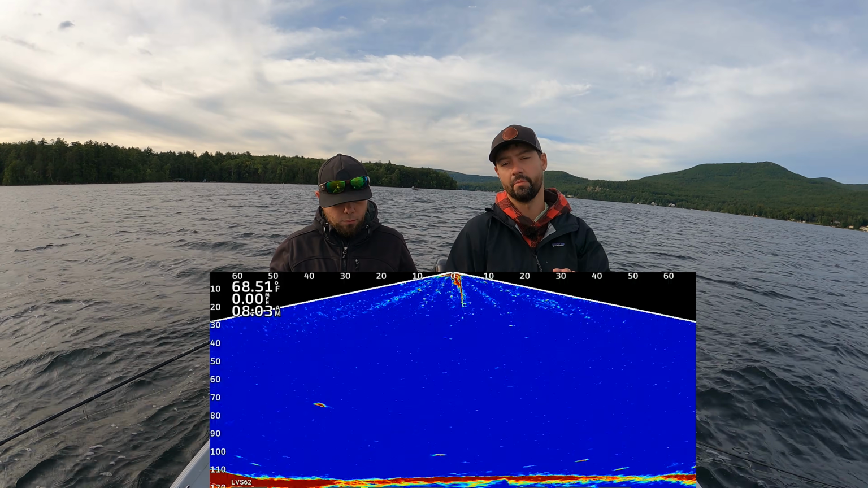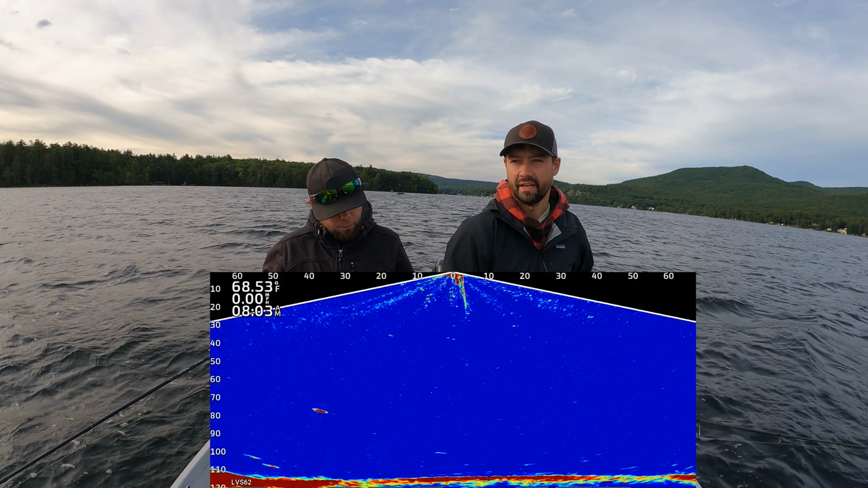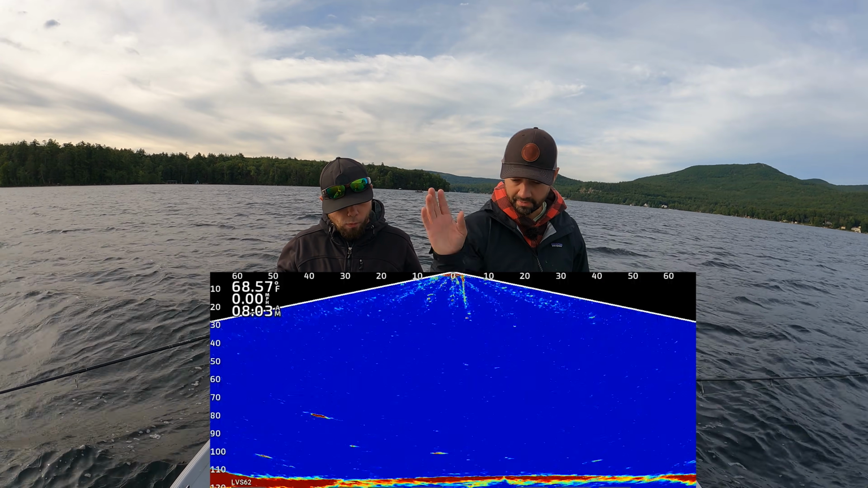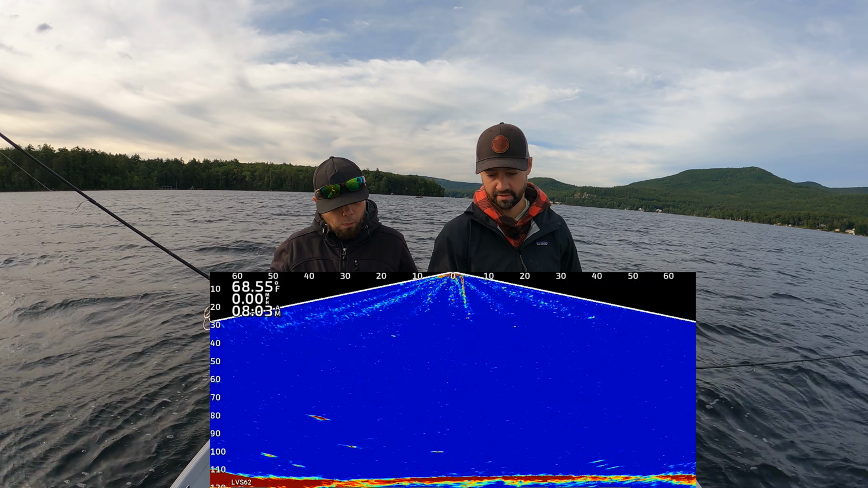So these fish are all pre-staged for spawn. We got a water temp of 68. And when it gets down to around 45 to 50, they'll actually start their spawning mode where they'll go up shallow. But our season closes before that. So our season closes in the next couple weeks here.